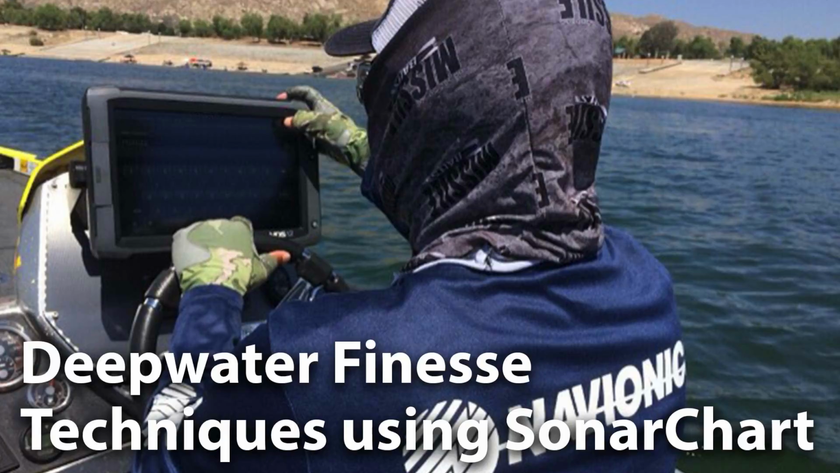Now, I got a job like most of you all. And so I use this phone app to start making waypoints and finding those high percentage spots. And I can take those waypoints and I can do one of two things.